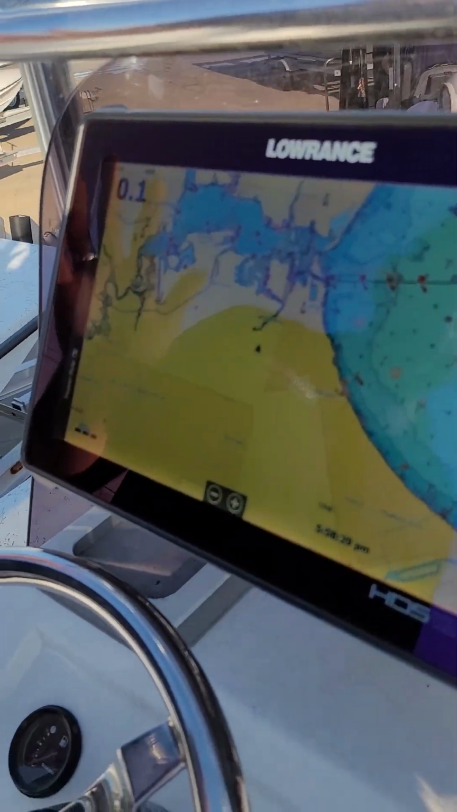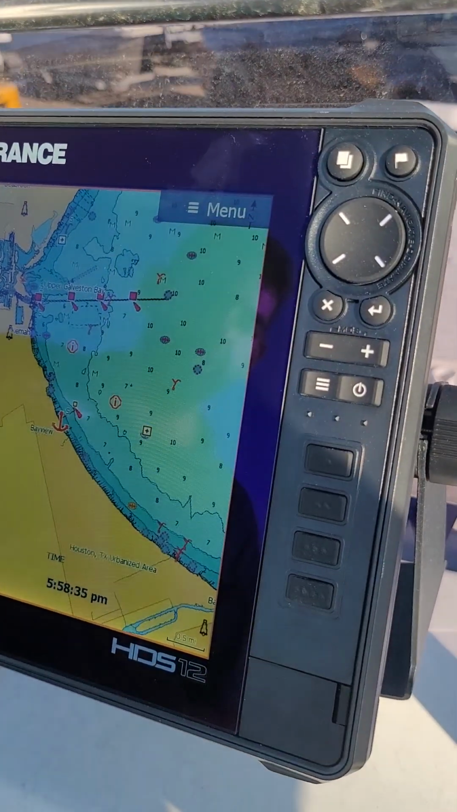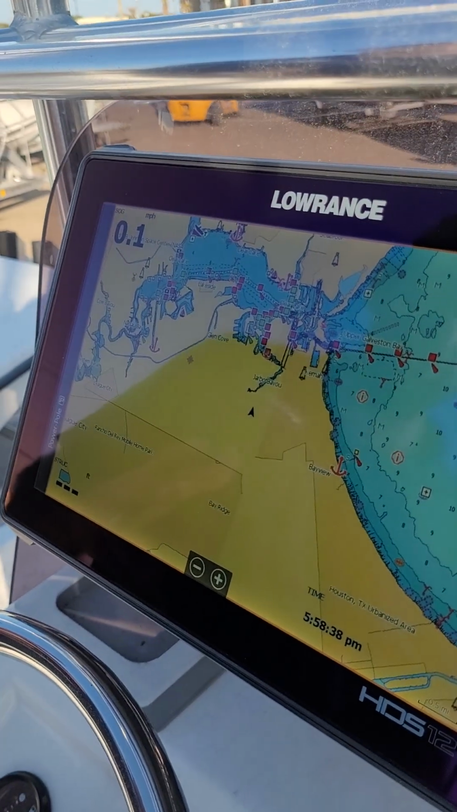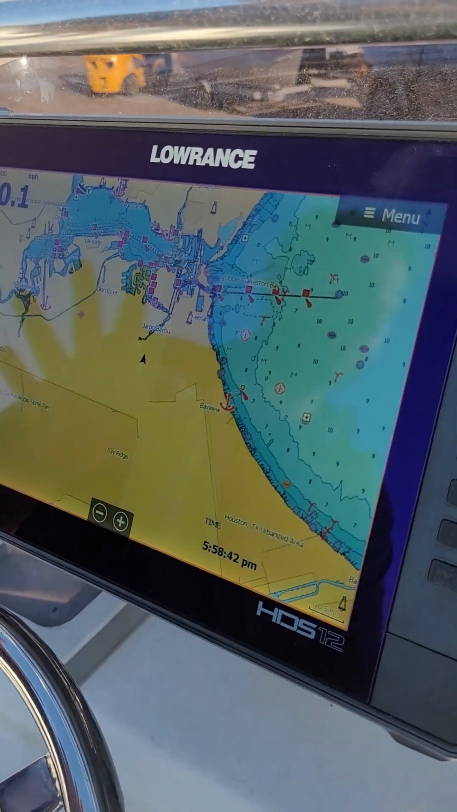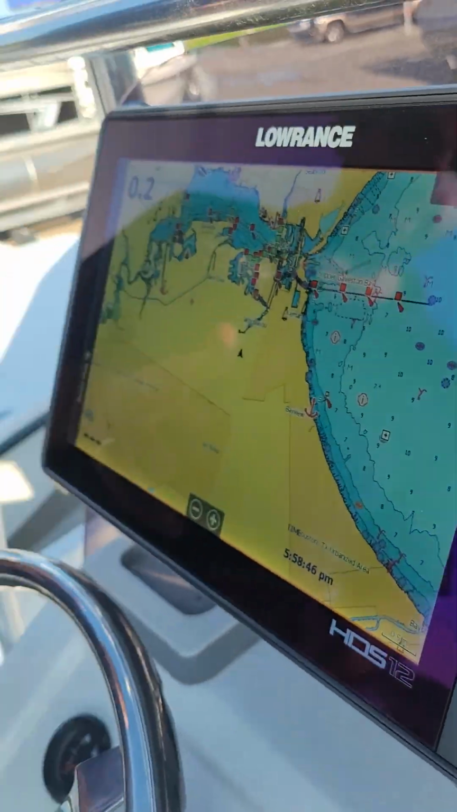Let's go. So right now, this is a customer with a Freedom Patriot, and he had us put on a Lowrance HDS-12. Lowrance and Simrad are owned by the same company, B&G, and so they have the same manufacturer and processes, but they look different. So if you're a Simrad guy, maybe give Lowrance a try, see if you like the look. It's all about preference. You're going to use the GPS that you feel more comfortable with. If it's even just a look thing.